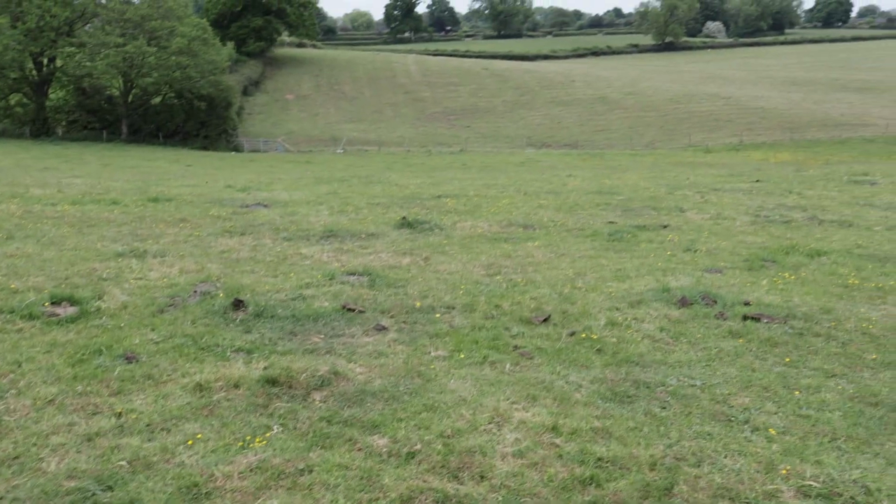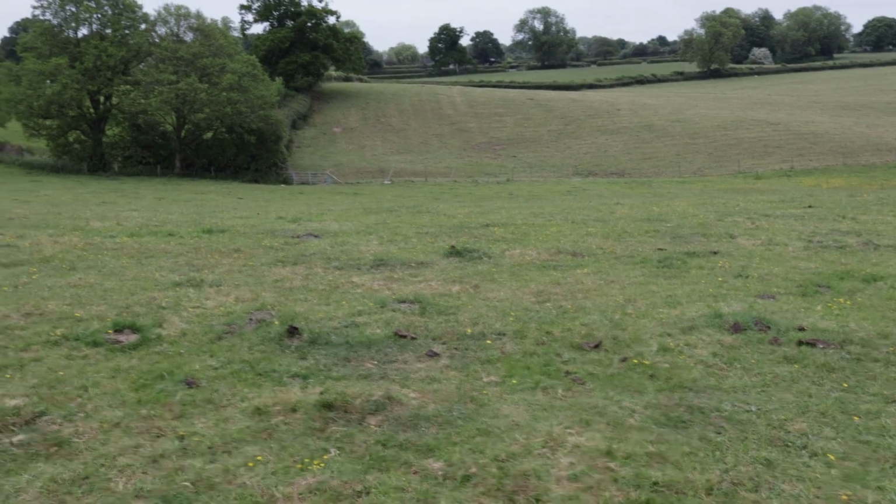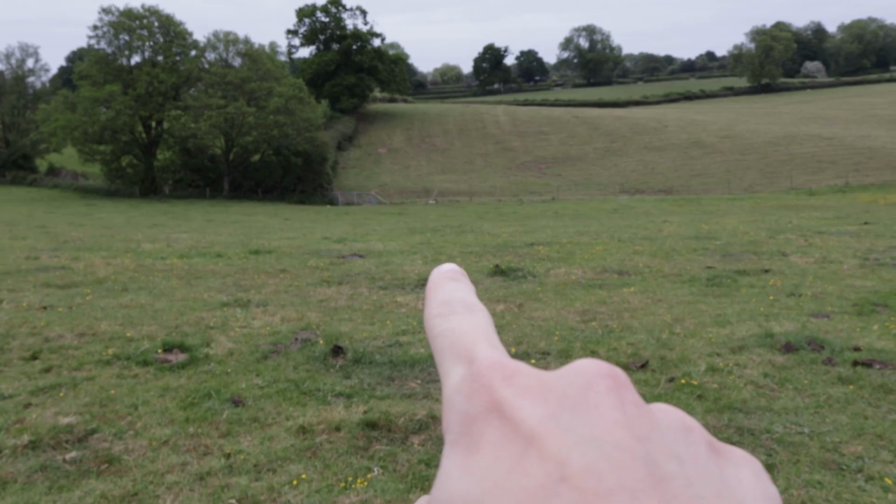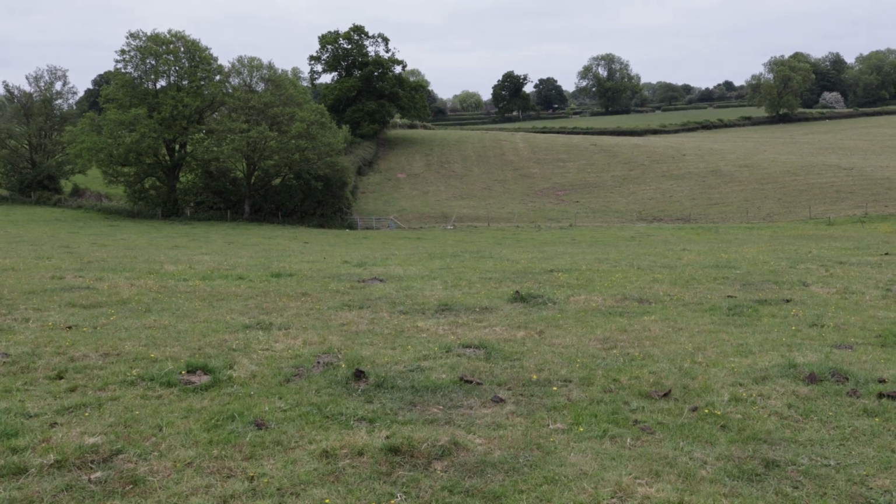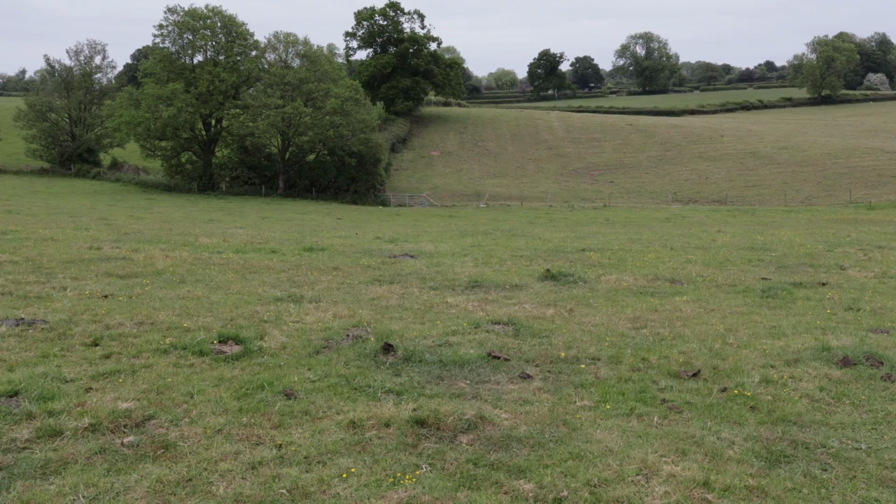I'm actually going to put this a bit closer because the cows are well out of the way today. They're all in that field in the far corner. So I'm going to go forward a bit, and it's like 50 metres from where my finger is pointing to that fence. So I'll shoot right into the bottom of the dip at 50 metres to start with this thermal.